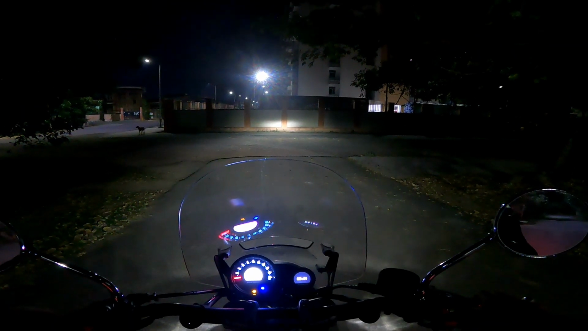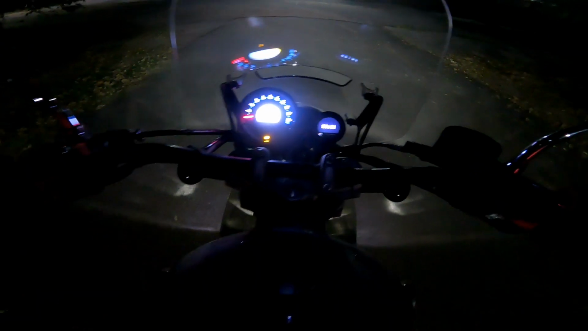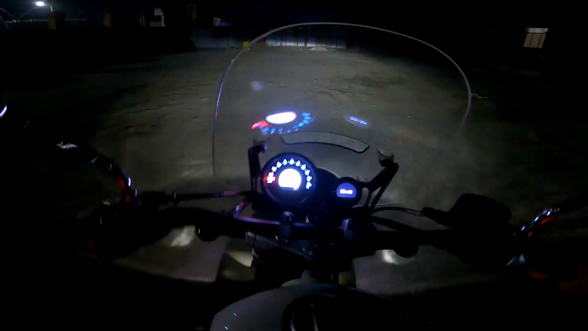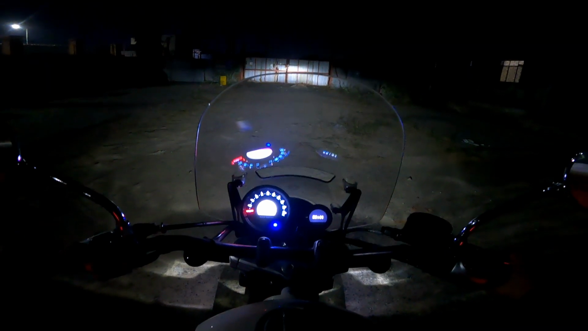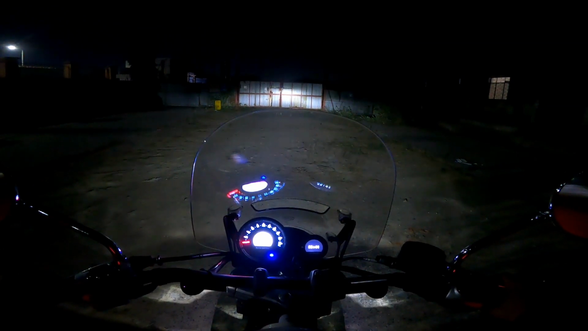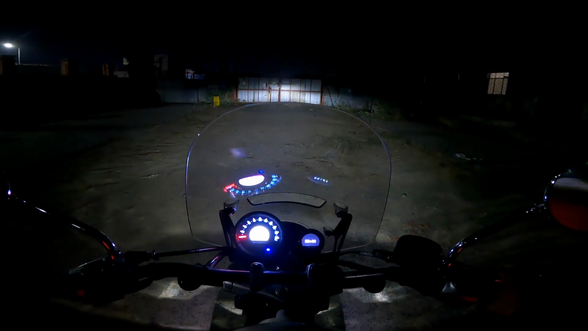high beam, so that's the low beam, high beam, low beam, flash, high beam, low beam.